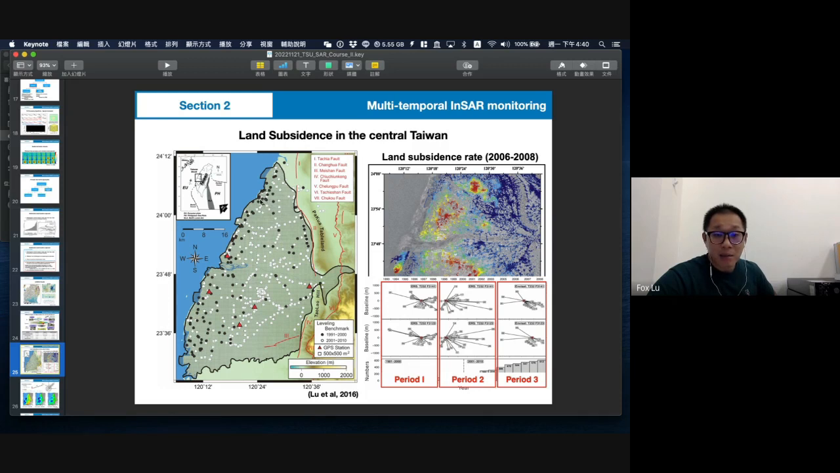The black point means the leveling benchmark installed before 2000, and the white means after 2000. Obviously, before 2000 there were not too many leveling benchmarks, but after 2000 I think it has already become a net in the Zhuoshui River fluvial plain.